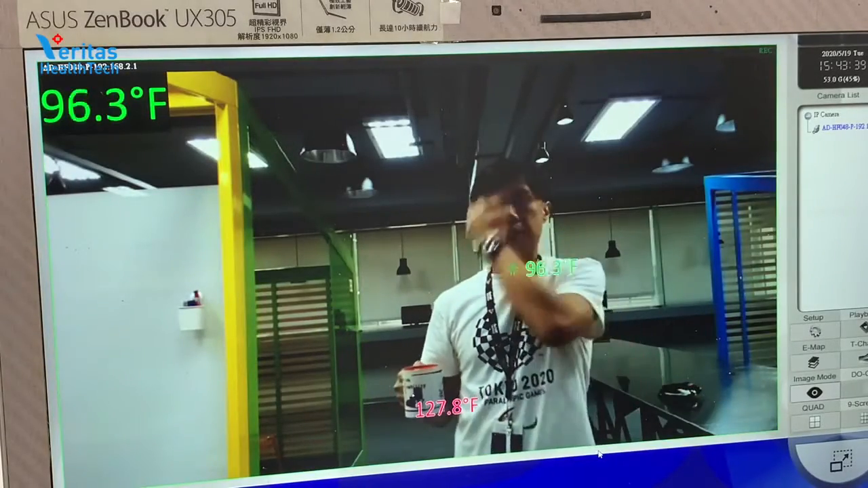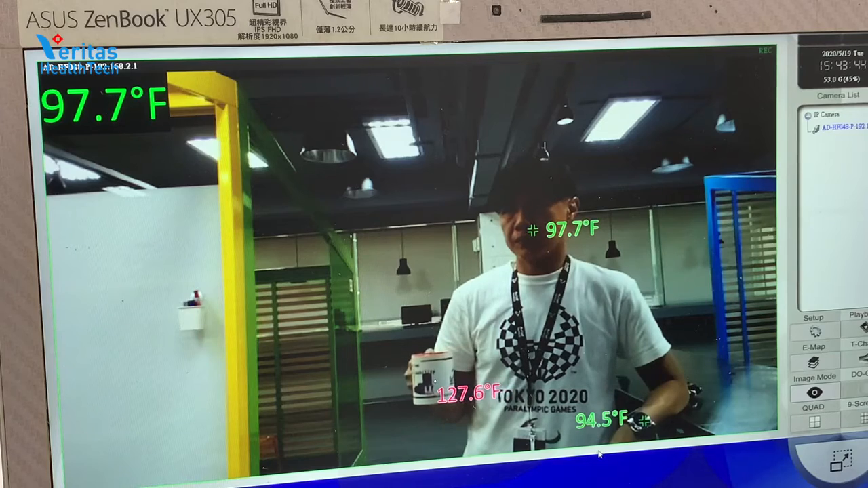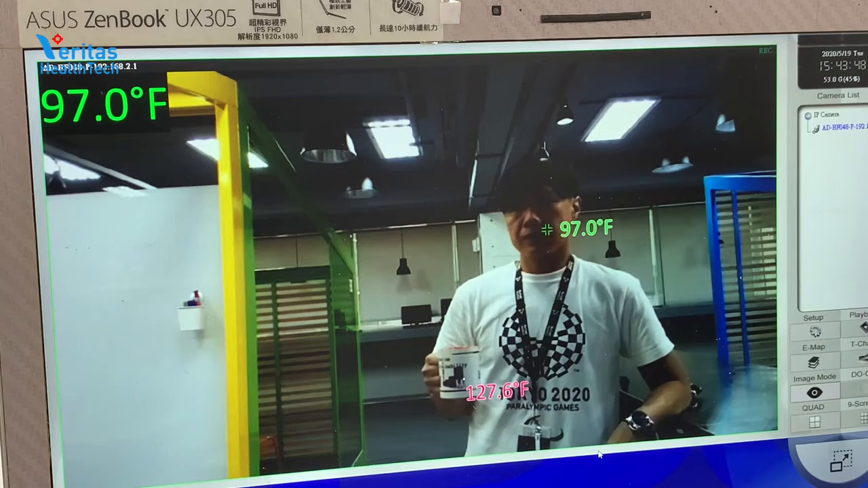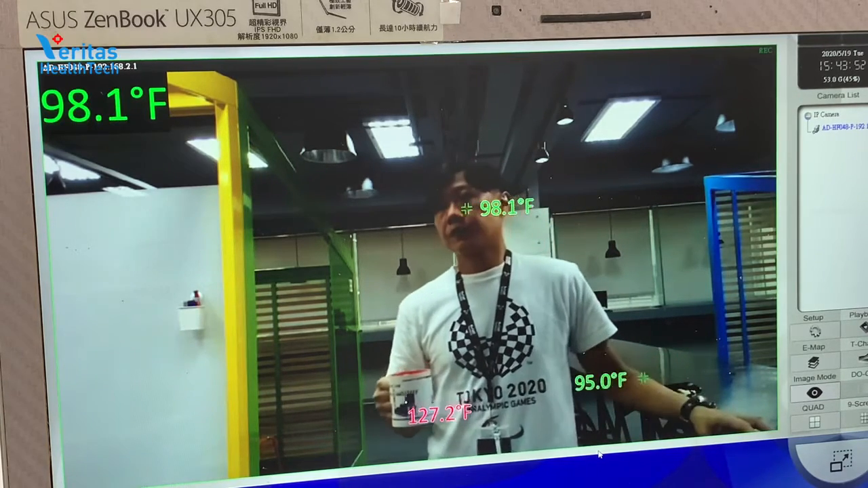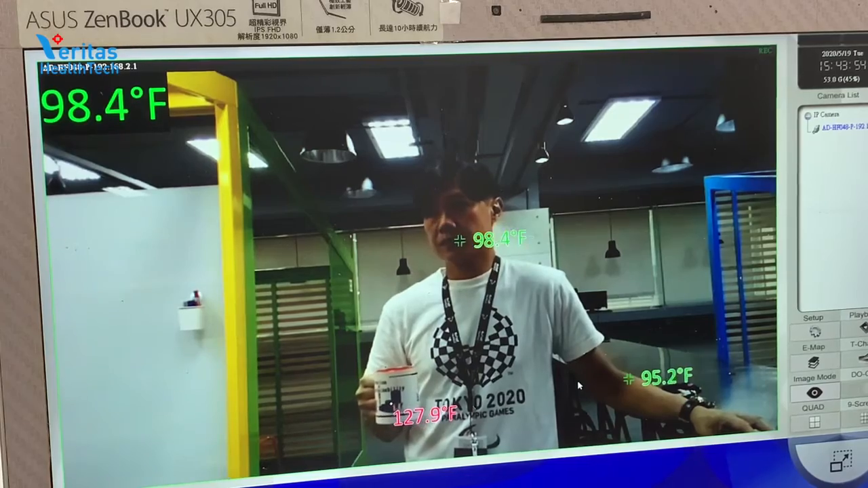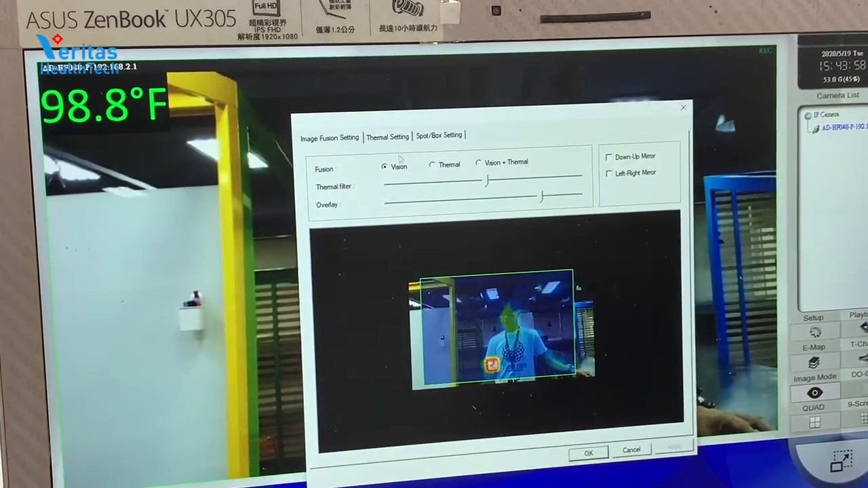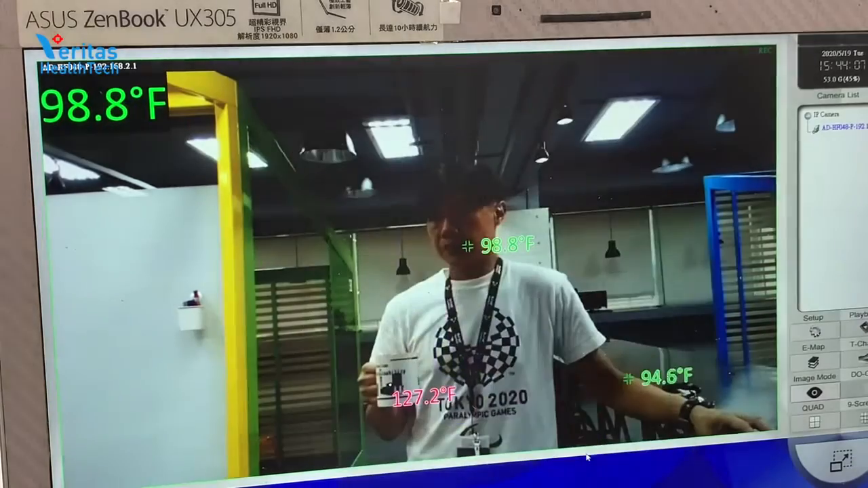In this example, we wanted to show that you can hold a hot coffee mug, as you see there, that's 127 degrees, and yet the alarm is not going off. The reason is that you're able to have presets and limitations, and a human body is not able to get up to 127 degrees. Because of that, we're able to filter that out and know that it is not a body temperature.